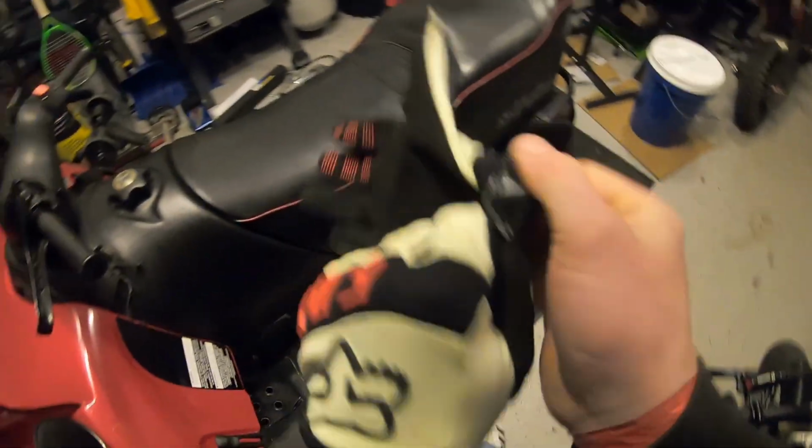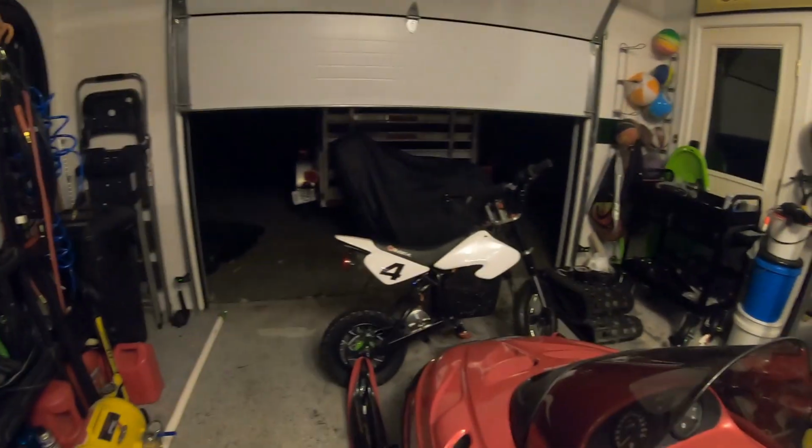Sucks being sick. Hate it. Okay. The forks on this one are wonky, so I kind of have to steer to the side for it to go straight, but I can still have fun on it.